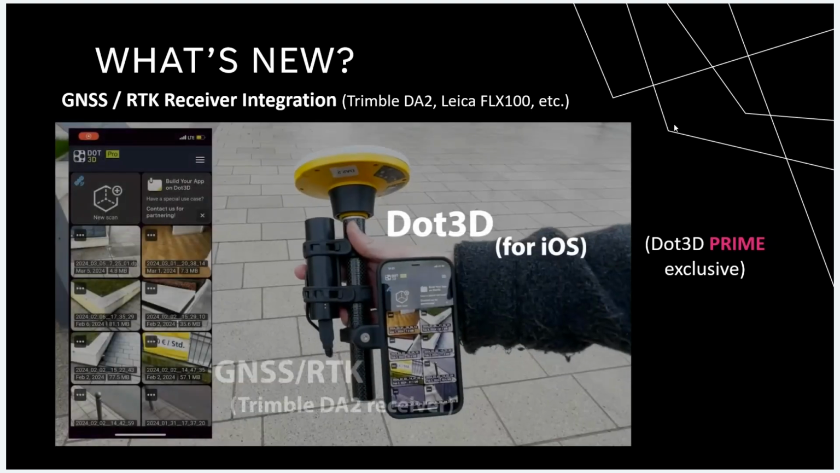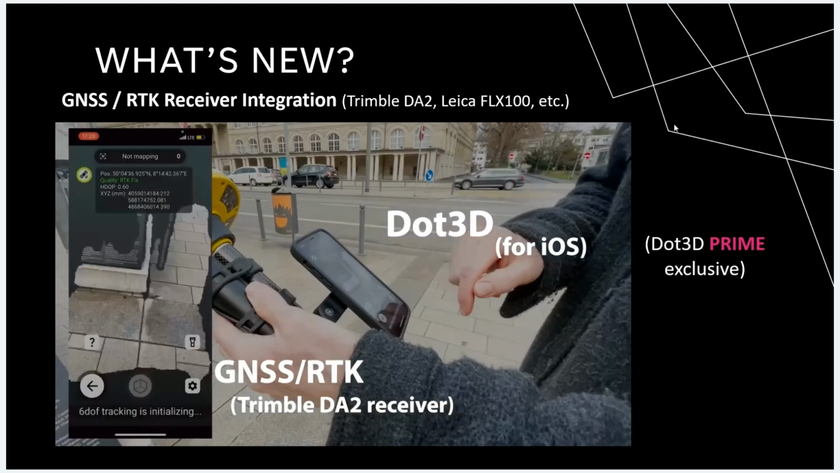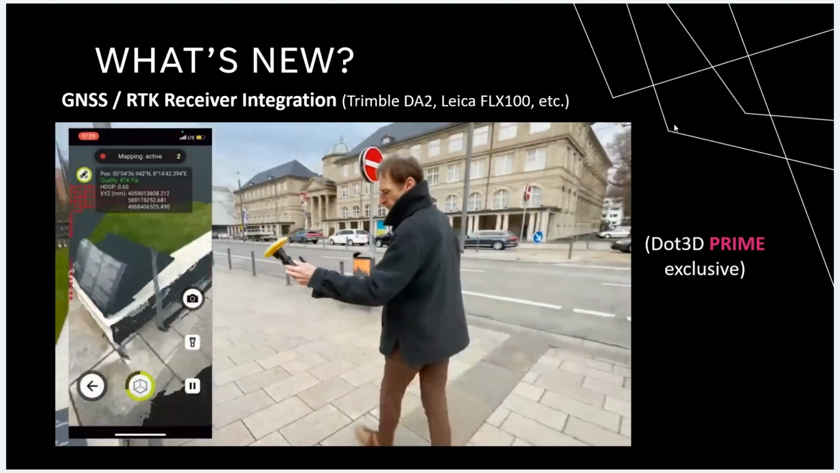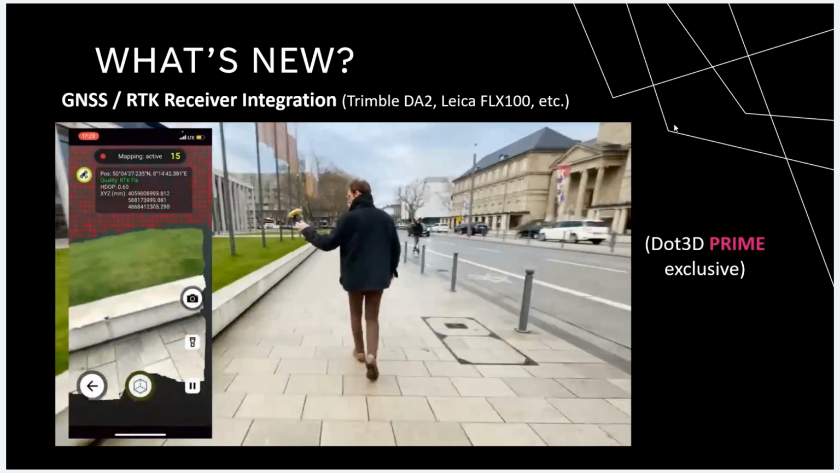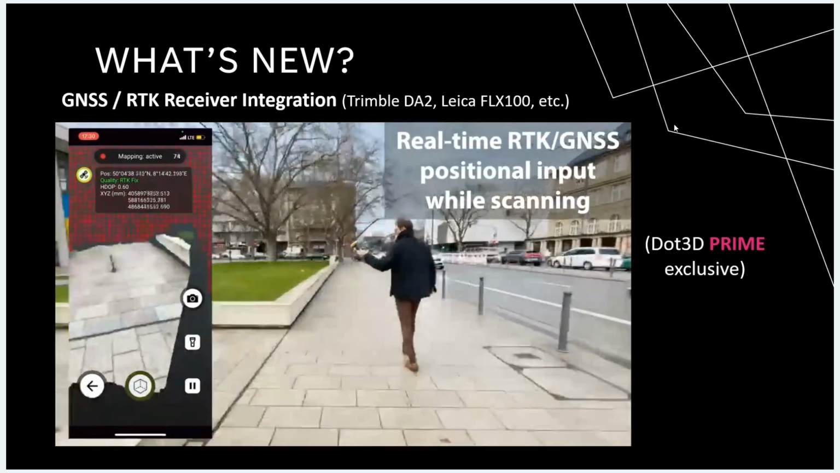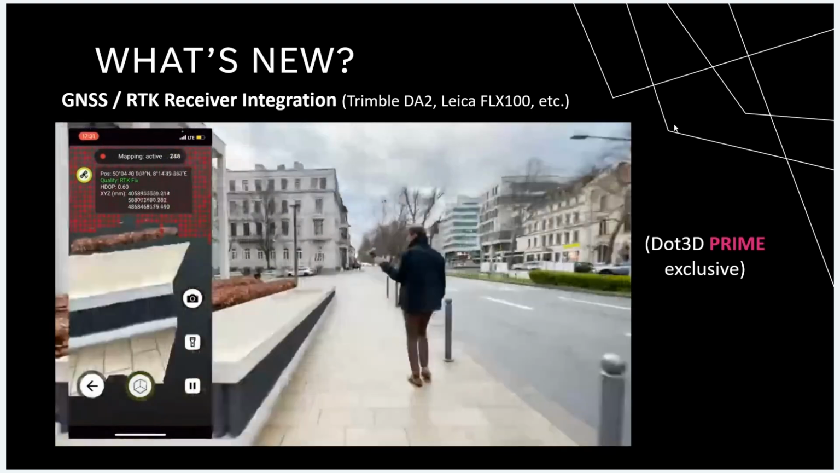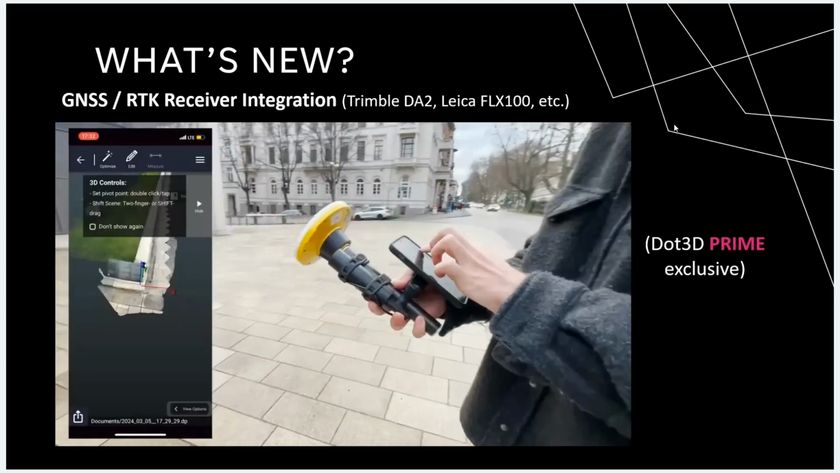So if it had a really good signal, it's going to be applied as a constraint that will actually modify and improve your optimization. If it's an area where you went indoors or you went under something, it's probably not going to be taken into account during the optimization, but it is still going to be utilized to give you your coordinate reference system.